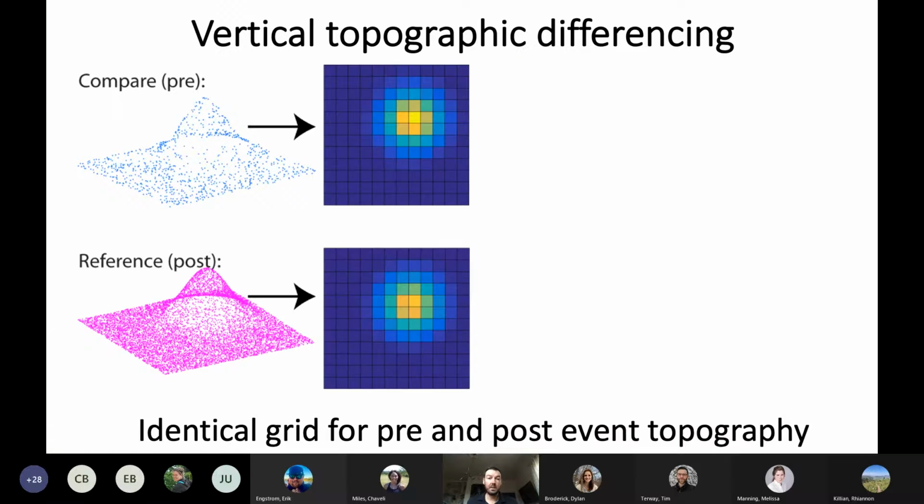So quickly, I think most people on this call are GIS folks, and so this should be maybe obvious, but just to talk through it very quickly, the way that this works is we take what we call the compare data set, which is typically the earlier one, and we take the reference, which would be the post data set.